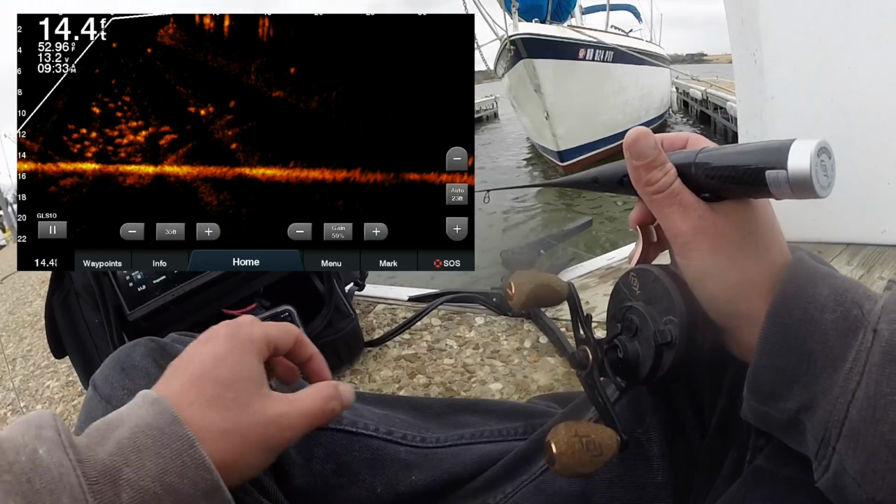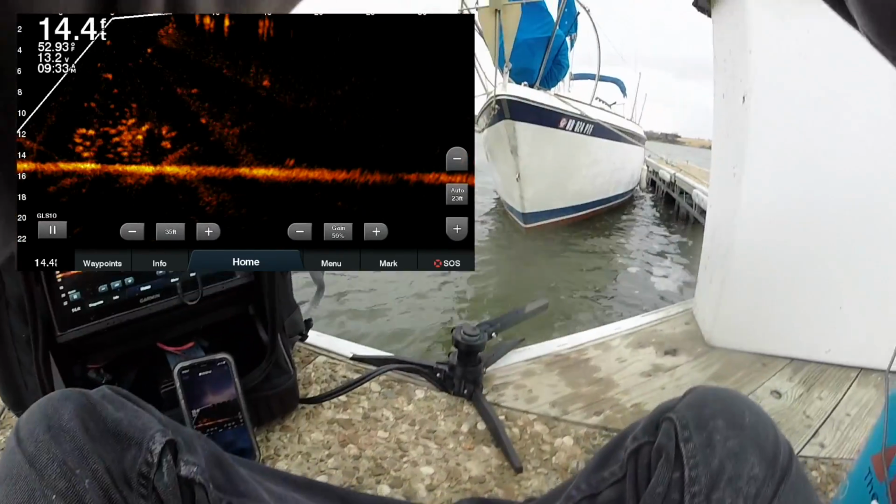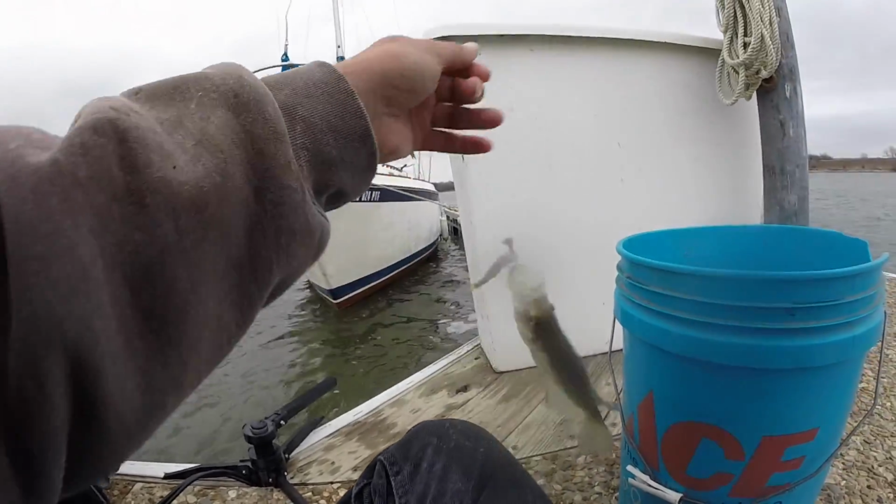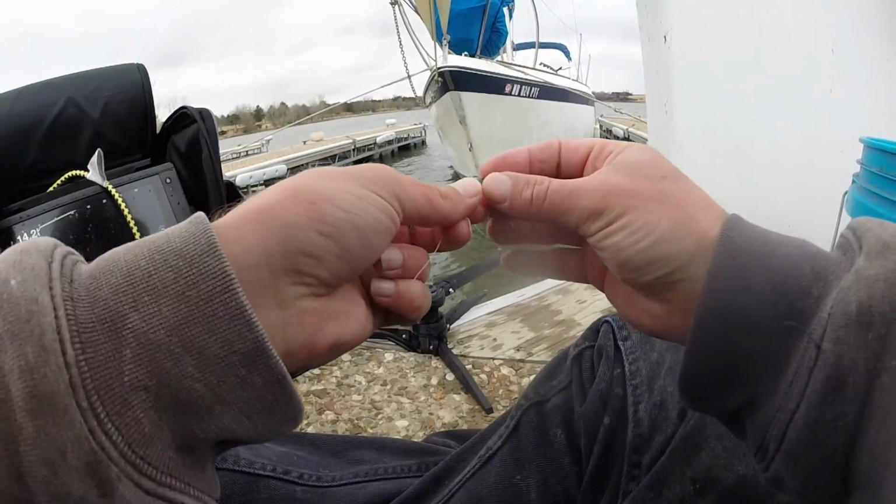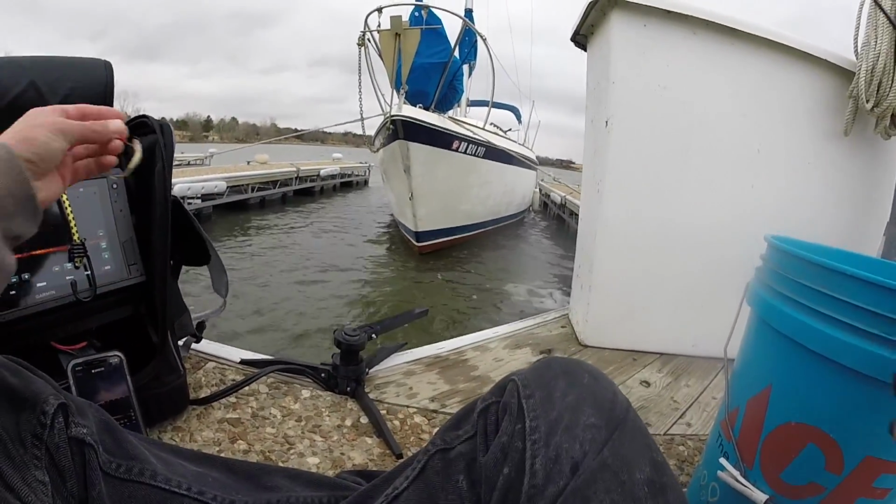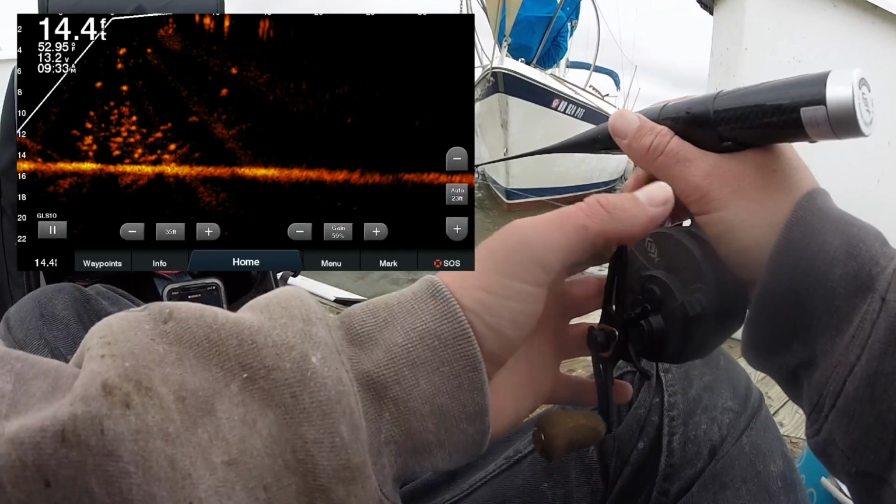Keep plugging away, see if we can't get a big old dank crappies like Boo and I did the other day. That's not a terrible one. Still not big, but actually it is a terrible one. But we're catching. Winter's coming, cold weather's coming. It's still like 60 something today, so I don't know. At least we're not freezing our nuts off. That is a plus. Some bigger fish down there, we just need to get them to bite.